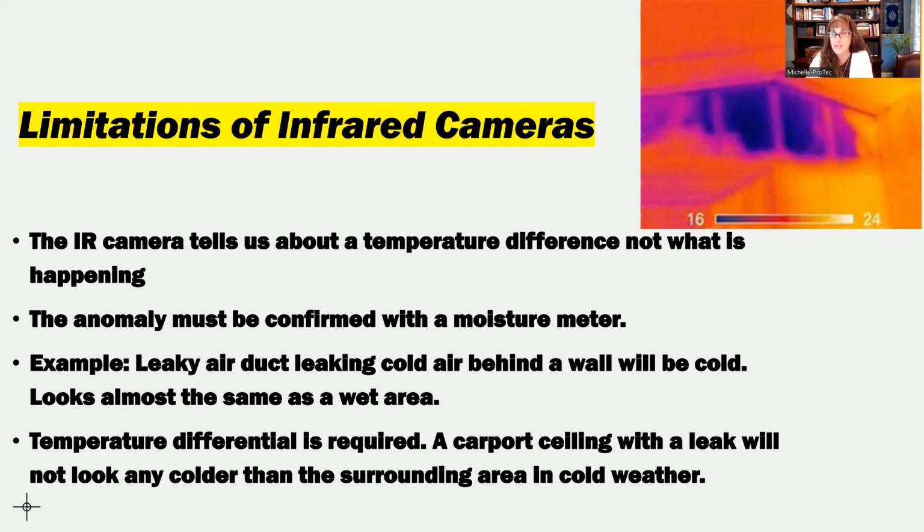So this is really interesting in that if we were to be inside a house and maybe it's 70 degrees outside and it's 70 degrees inside, that means the outside and the inside temperature are the exact same. We might not see a water leak on those days. We need the outside and the inside to be different temperatures for things to show up. So cold outside, hot inside, or hot outside, cold inside is really going to help us to see things. But when it's the same exact temperature, it makes it a lot harder to find anything with the infrared camera.